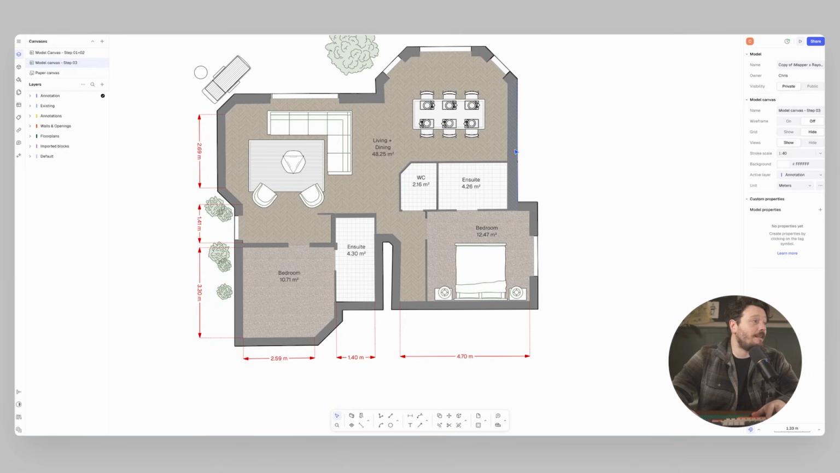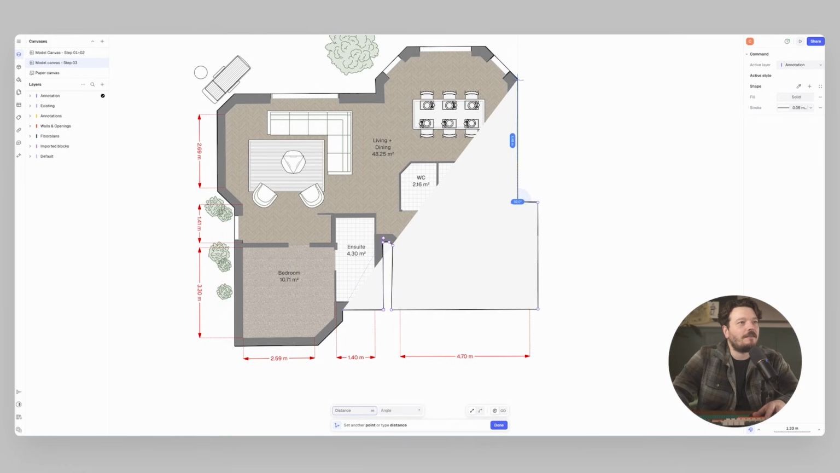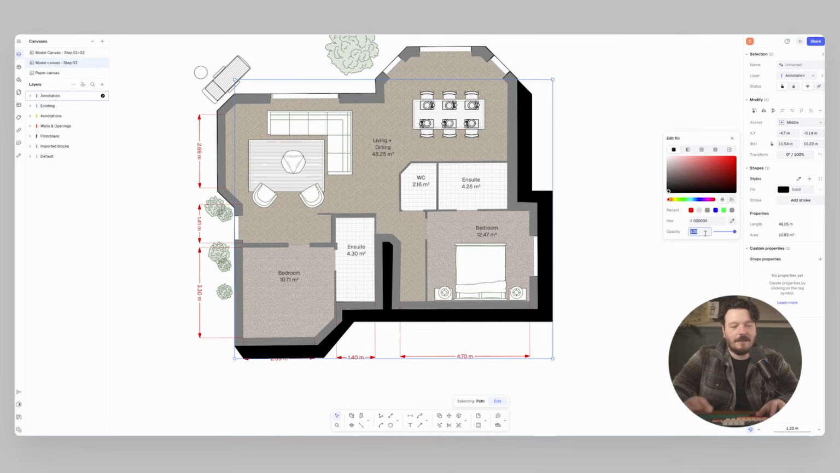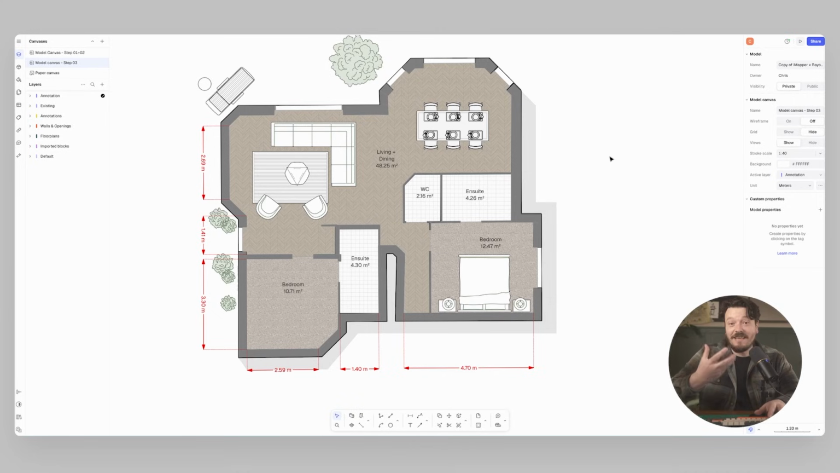And then lastly, I could do something like add a shadow. Now this is very, very simple. So I just create a polyline. I can just trace the outline of my floor plan just here. Complete that. I'll remove the stroke. I'll set that to black and set it to something like 15%, maybe 10%. That just helps give it a little bit of a lift.